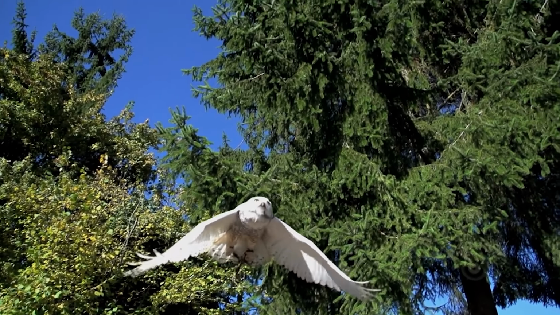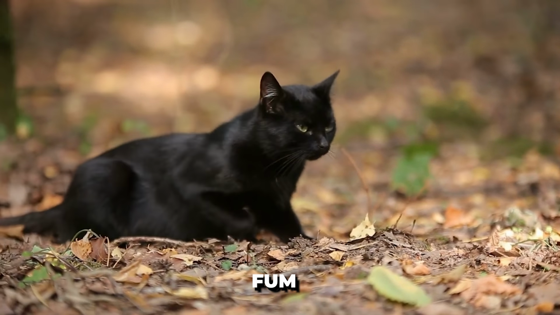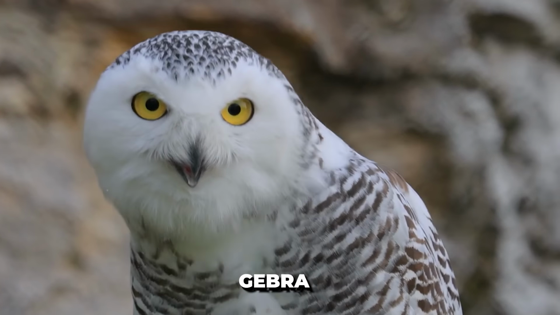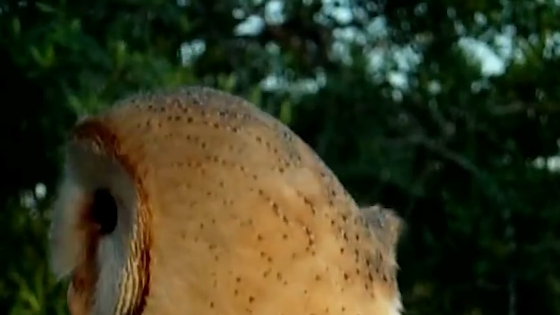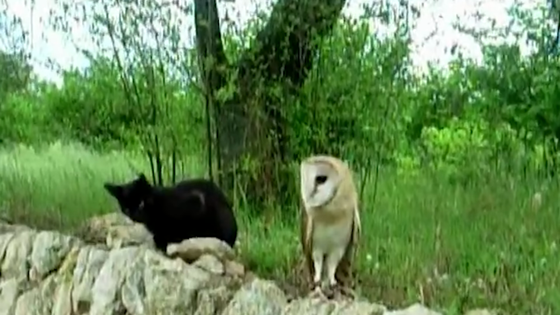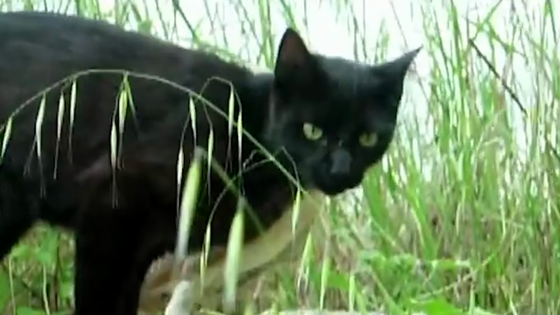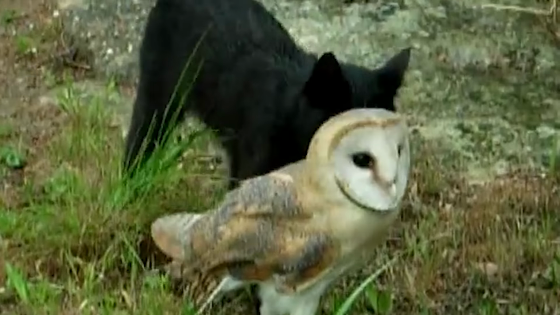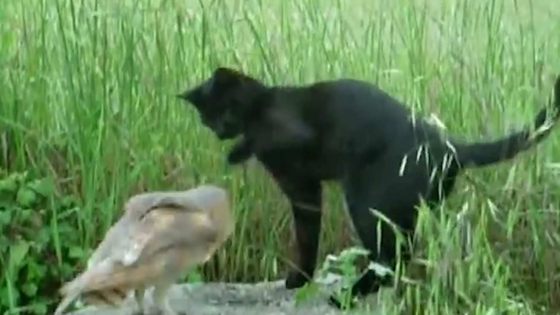Cat and owl playing. In a surprising twist of fate, an unlikely duo has captured the hearts of many. Meet Fum, a charming black cat, and Gebra, a gentle barn owl, who have defied the odds to become the most adorable of friends. Despite their differences, they share a special bond. Gebra, a bird of prey, flies far and wide but always returns to Fum's side. For a year, they've been inseparable, having met just a month ago.